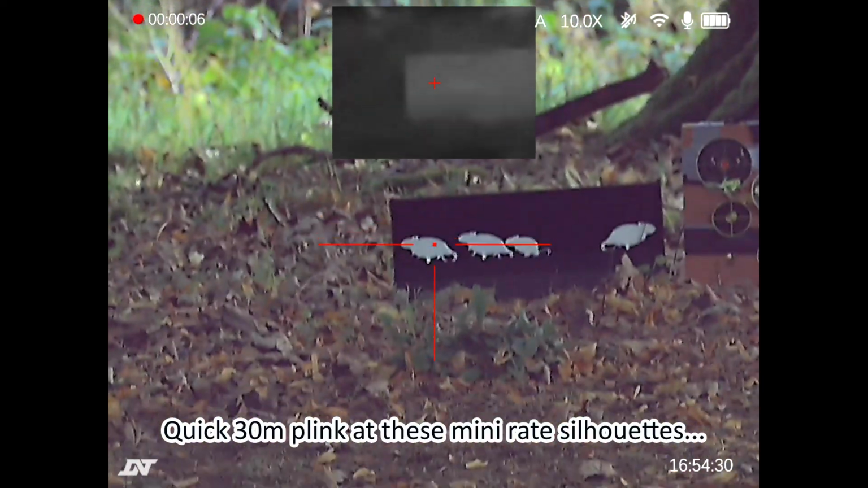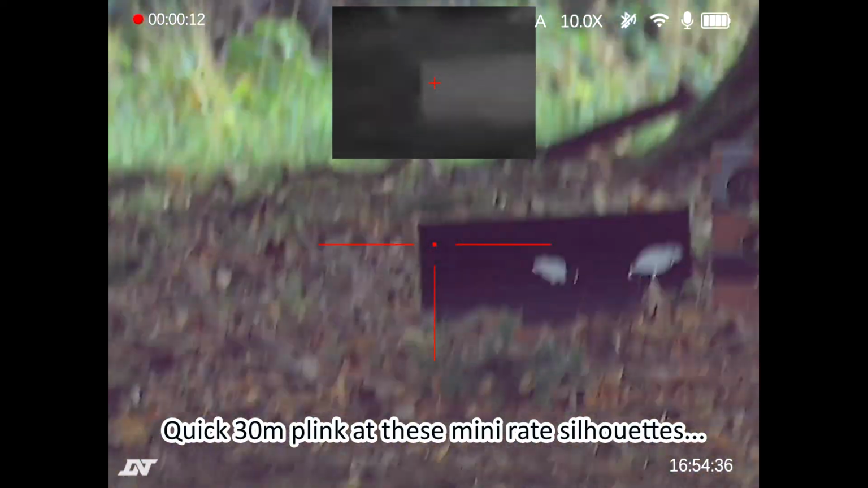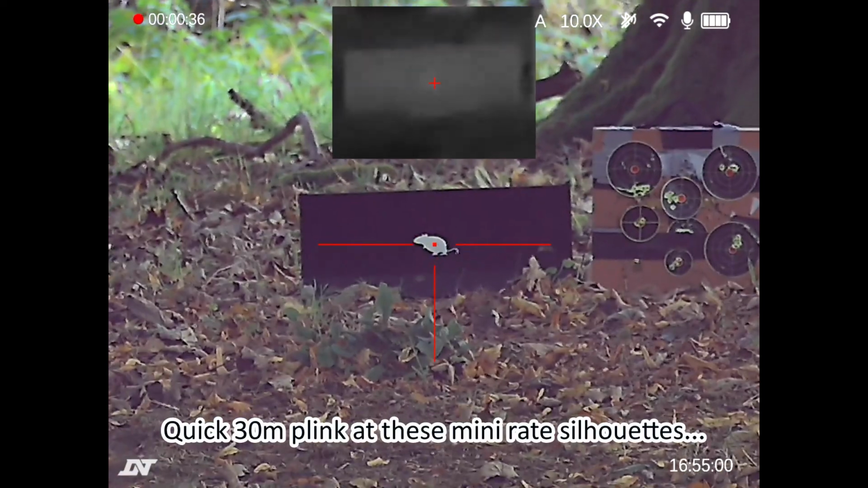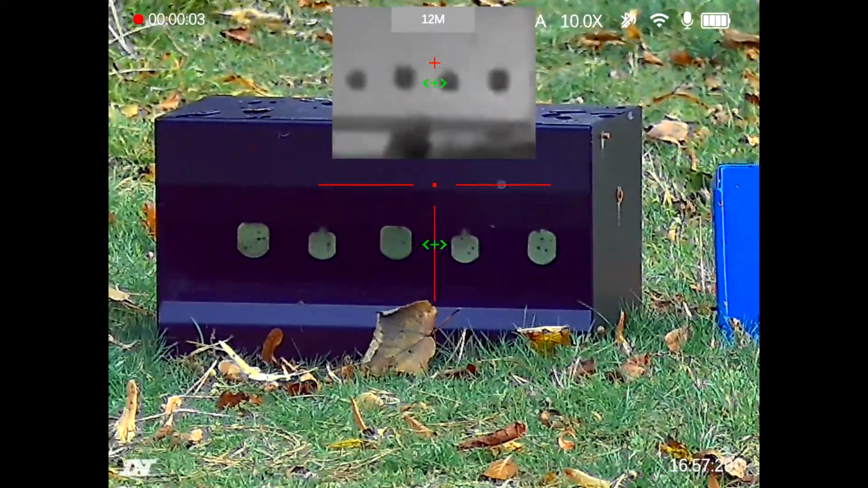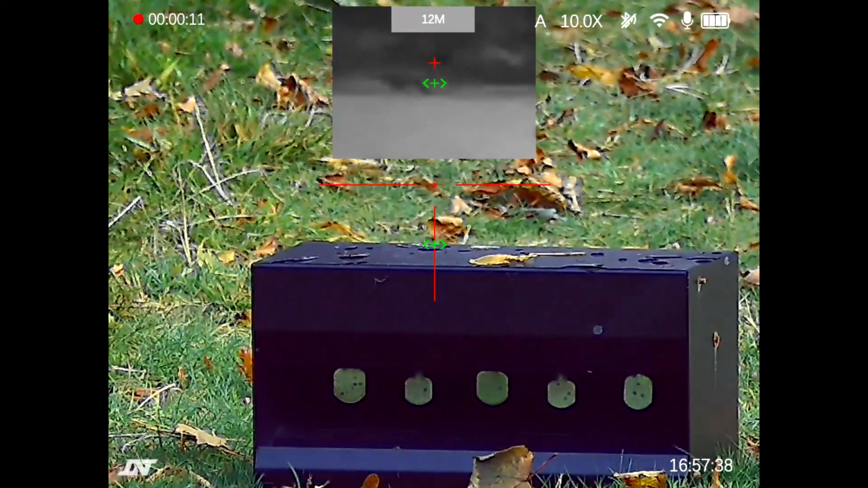Obviously. And reset them all. There we go. You can see that the holdover is the same in the digital image and the thermal, which is a result.